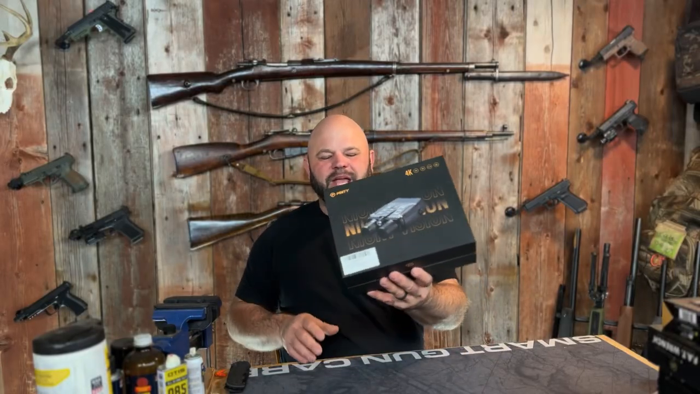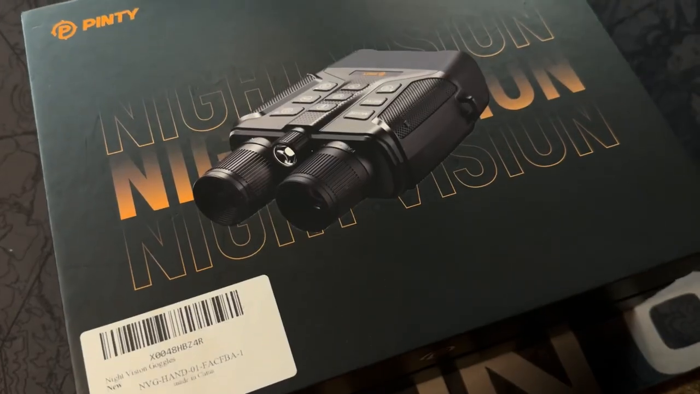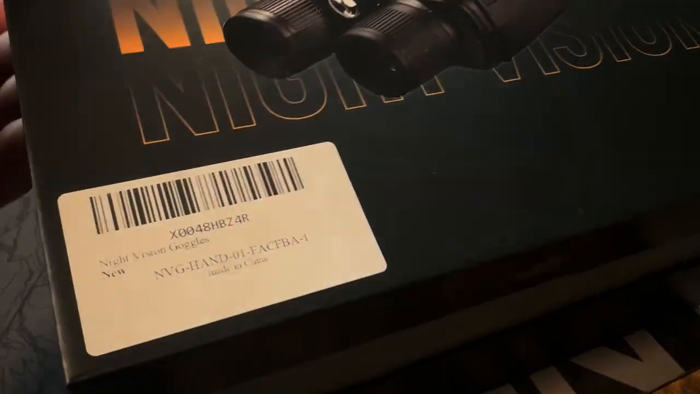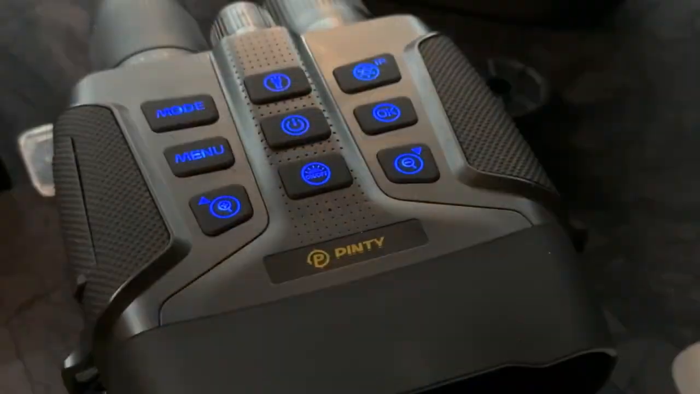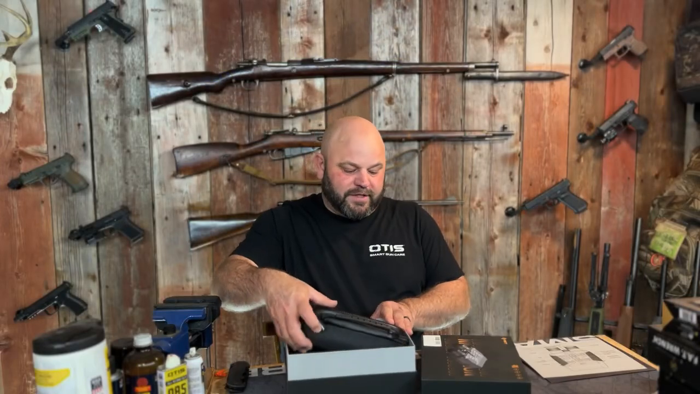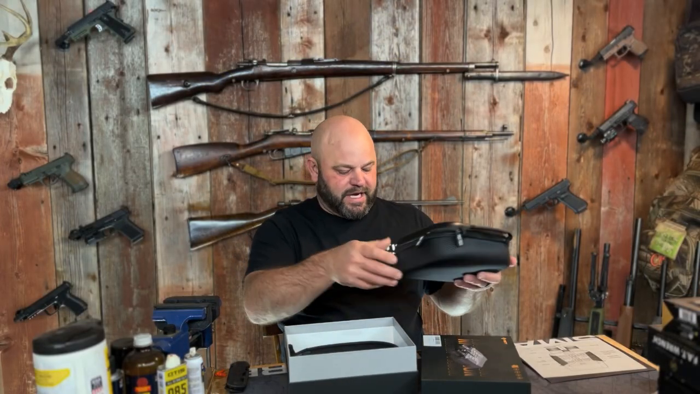Tonight we're here with Pinty 4K night vision goggles. They refer to them as goggles on the packaging and in an email to me, but I wouldn't consider them goggles. They're more like a binocular that doesn't magnify. But the Pinty 4K night vision goggles are a pretty slick item, and the packaging is outstanding.